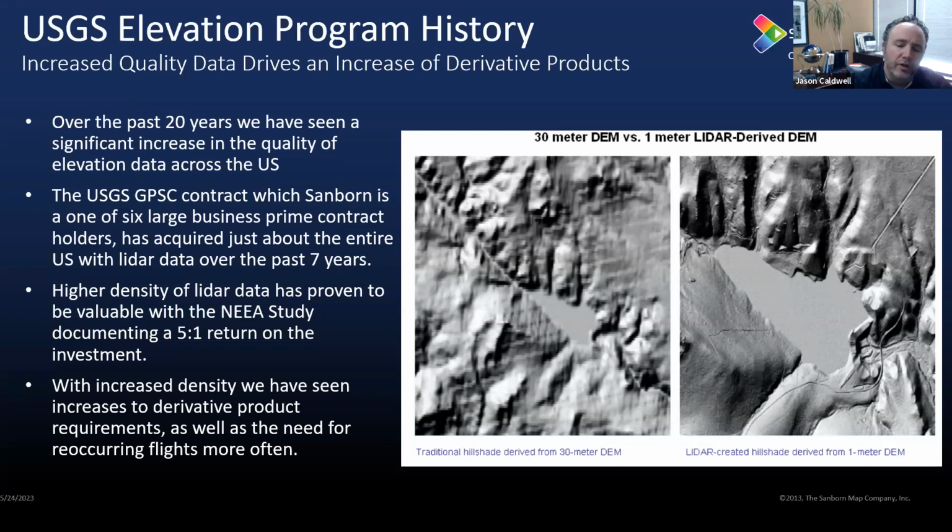What's incredible about the USGS program is the fact that they are going through and mapping the entire United States. I believe they're well over 80, almost 90% complete right now. So basically, anybody in the lower 48 is going to have access to a great foundational layer that they can use for a lot of different use cases.